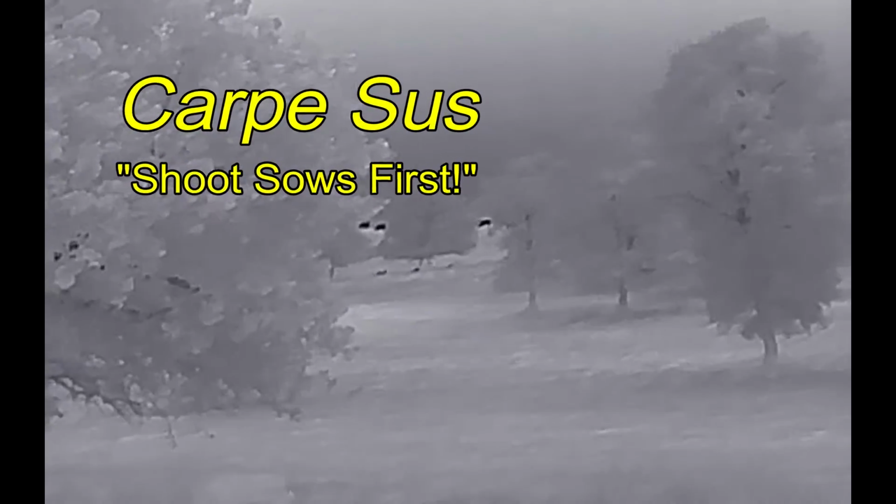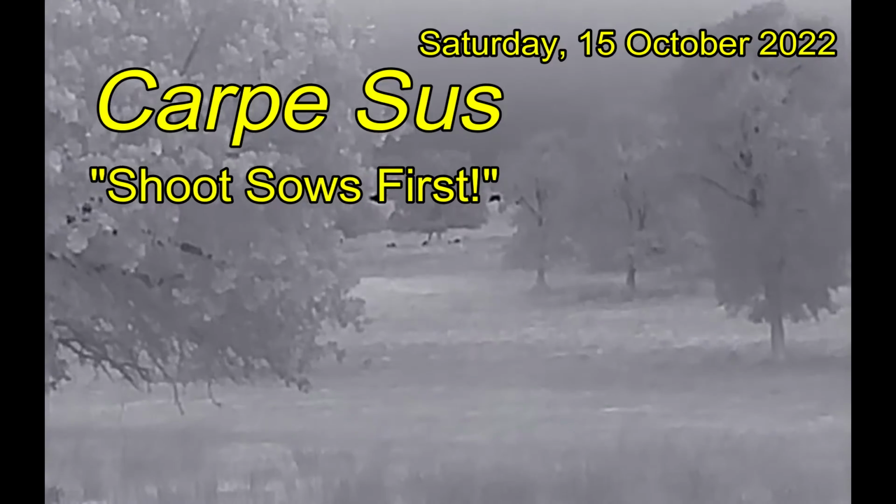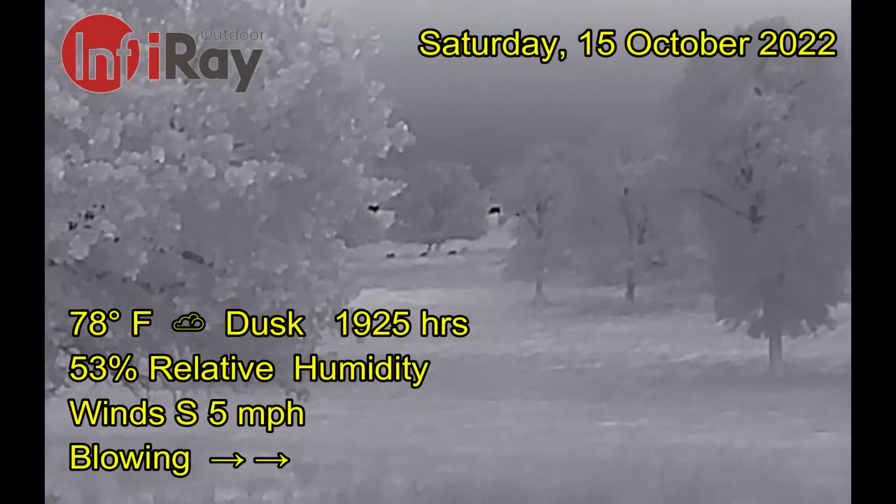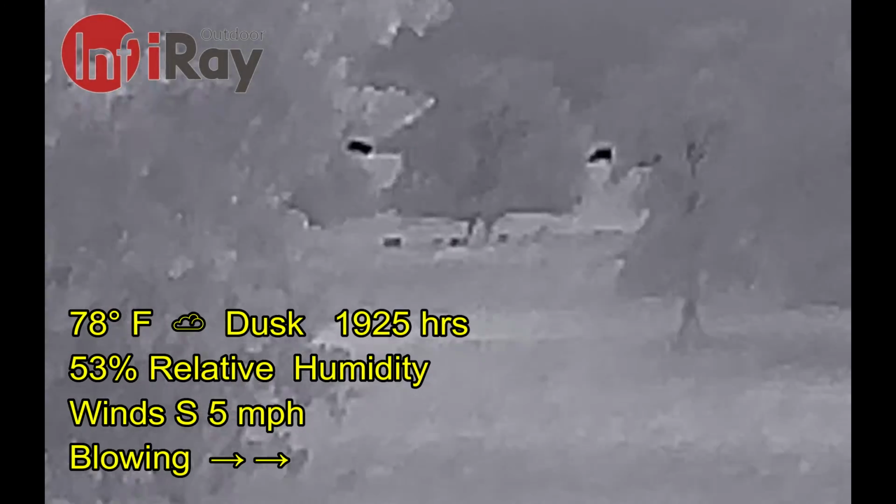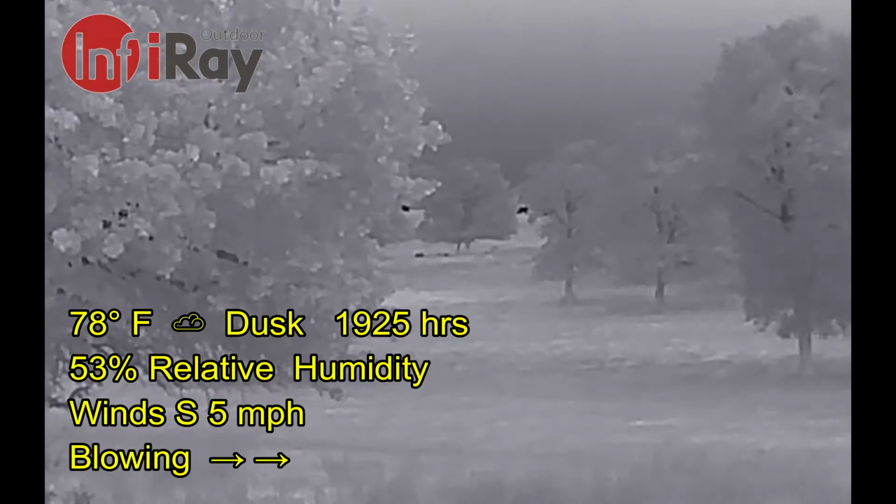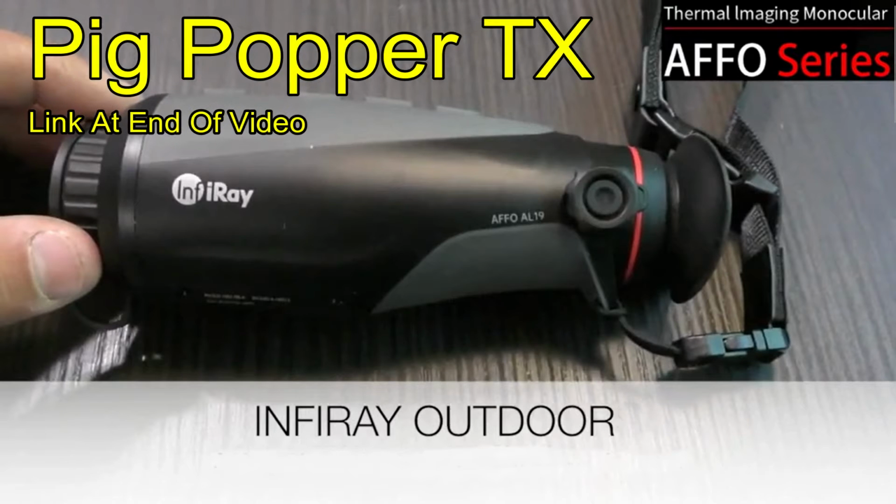Carpe Sus. Ben and I went hunting up in North Texas on an absolutely beautiful night. The temperature this evening is quite mild. Humidity is low. Winds are in our favor for what we think are a group of hogs that we see there in the distance with the new InfiRay AFFO AL19 that Ben has covered on his Pig Popper Texas channel. He's done an excellent review of all the features of this unit and how the menu system works, and it is actually a nice little thermal monocular.